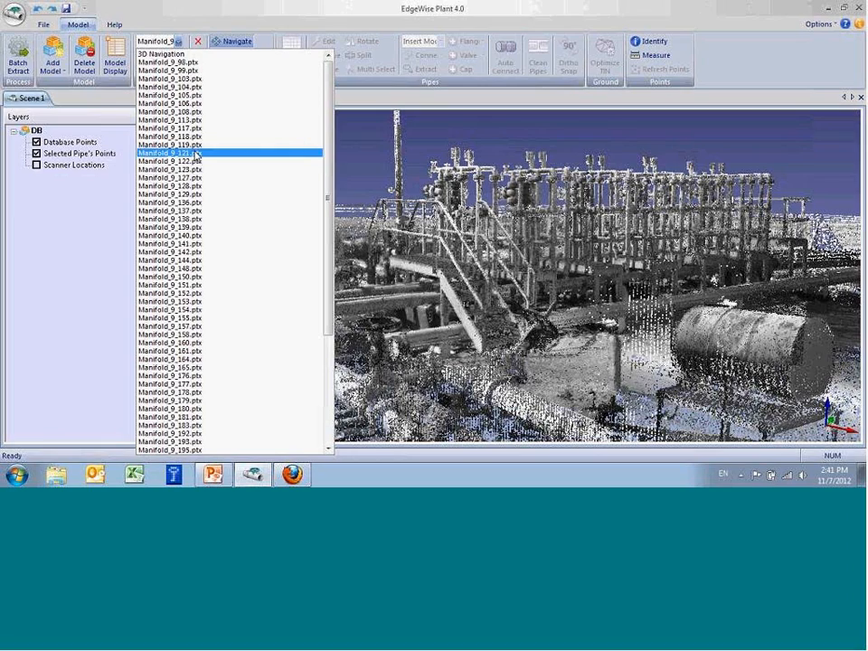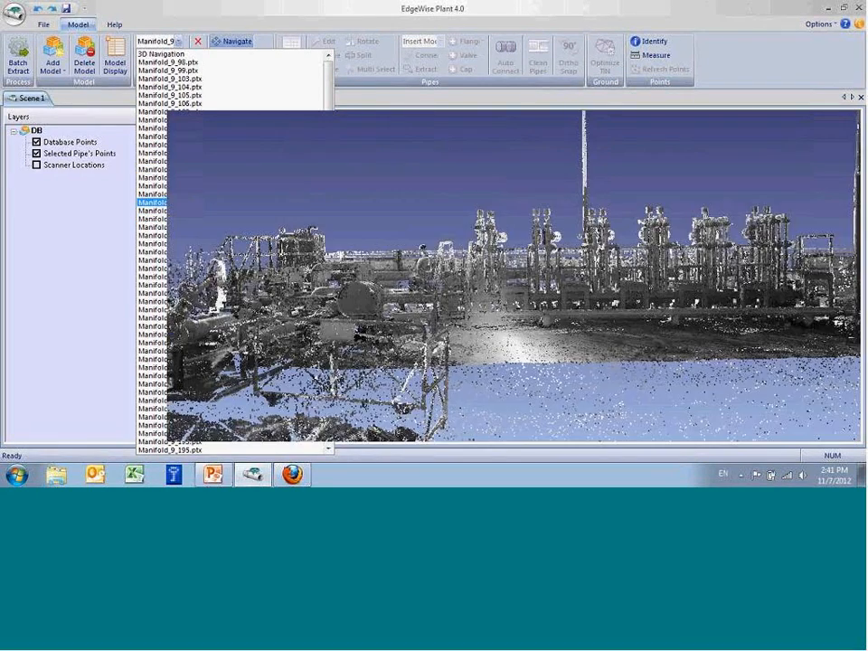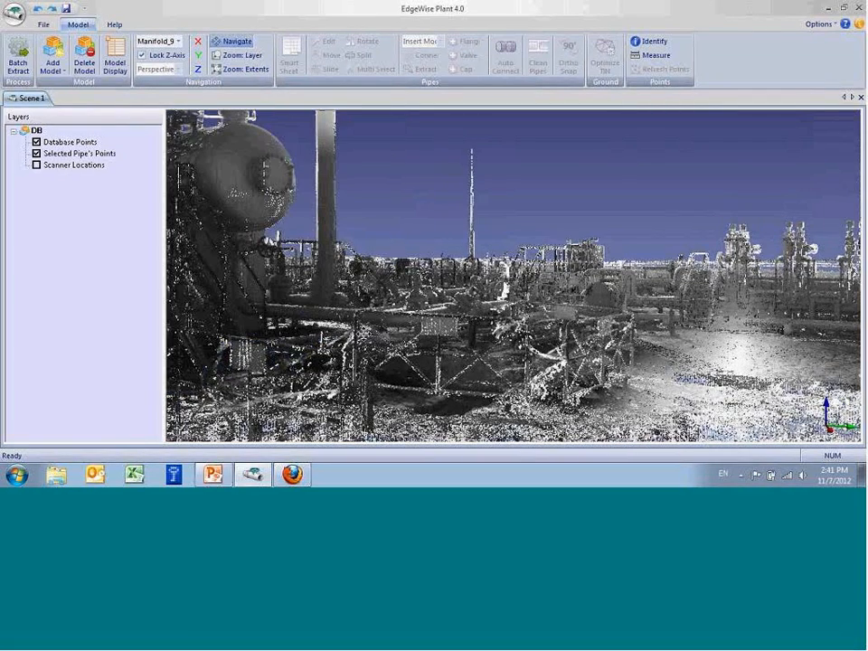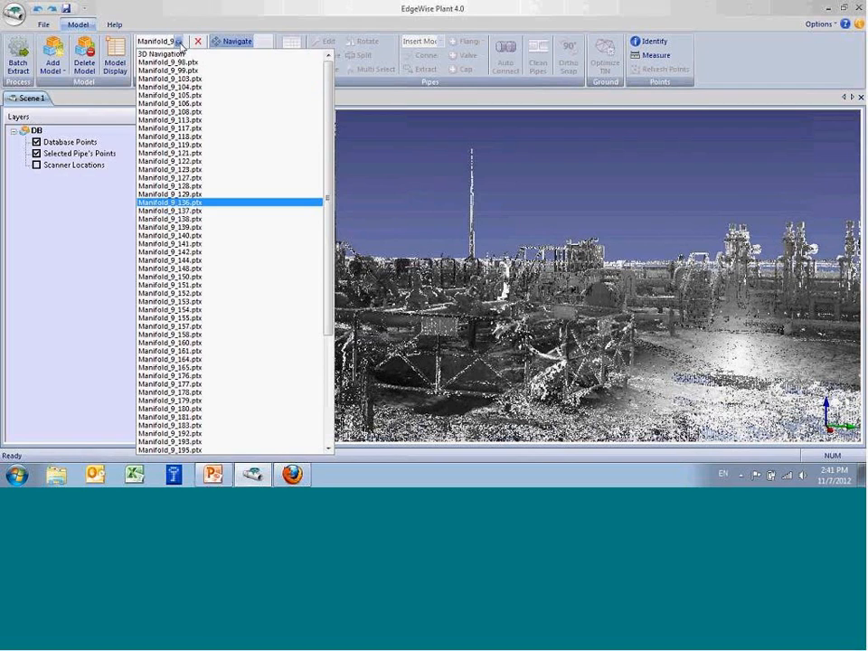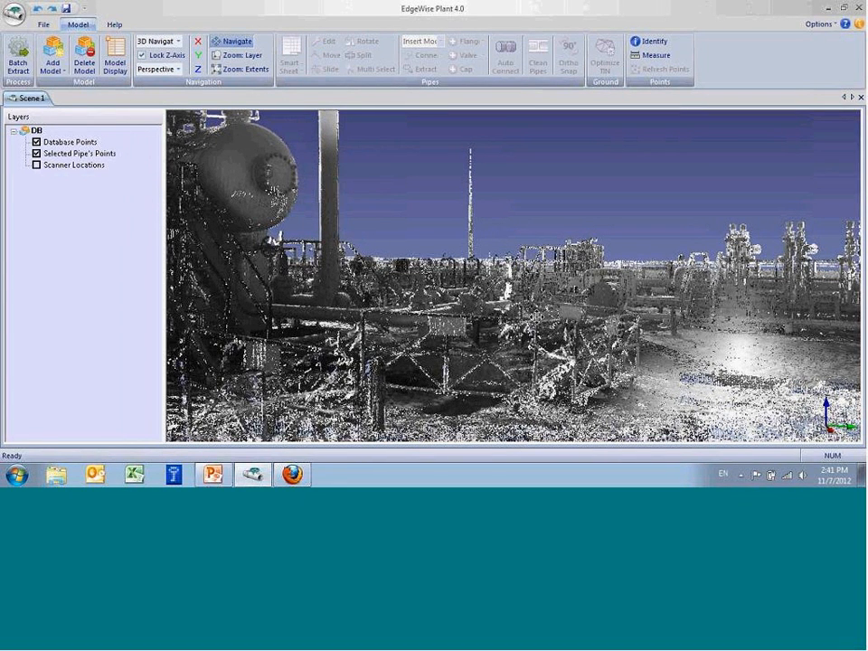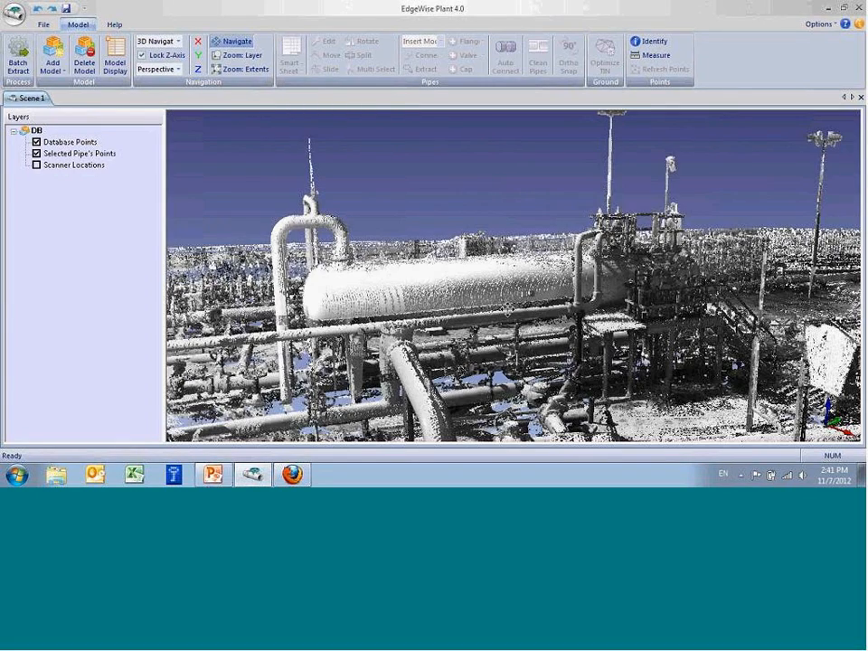Jump to another one, and navigate your whole scene this way if you'd like, or in 3D.